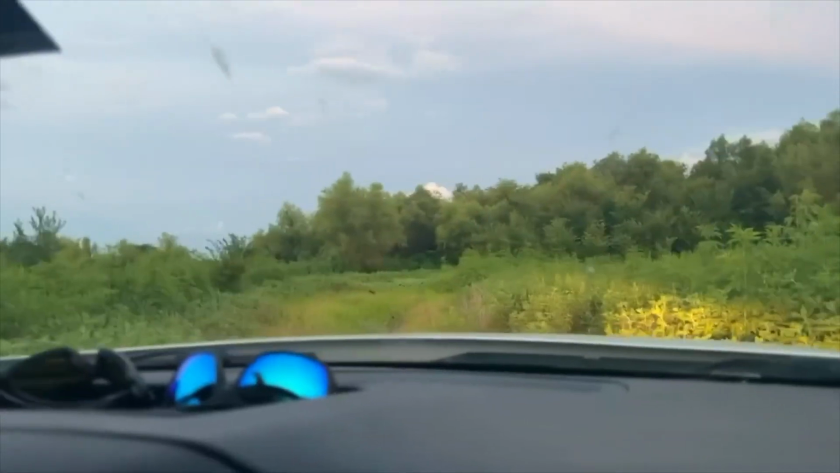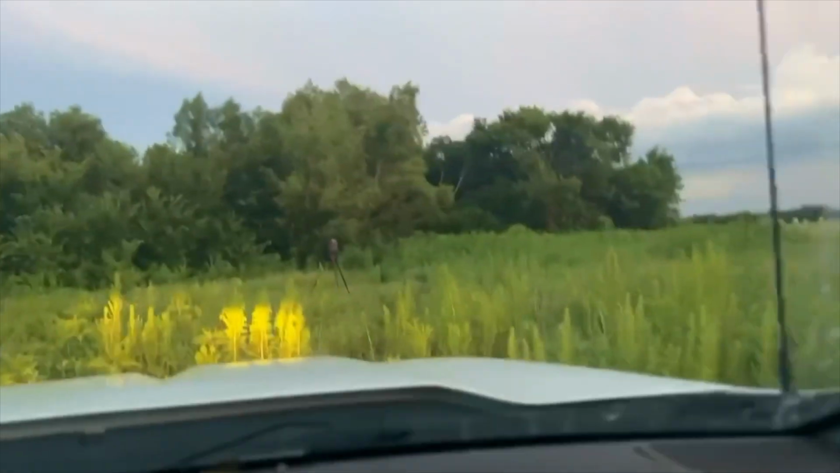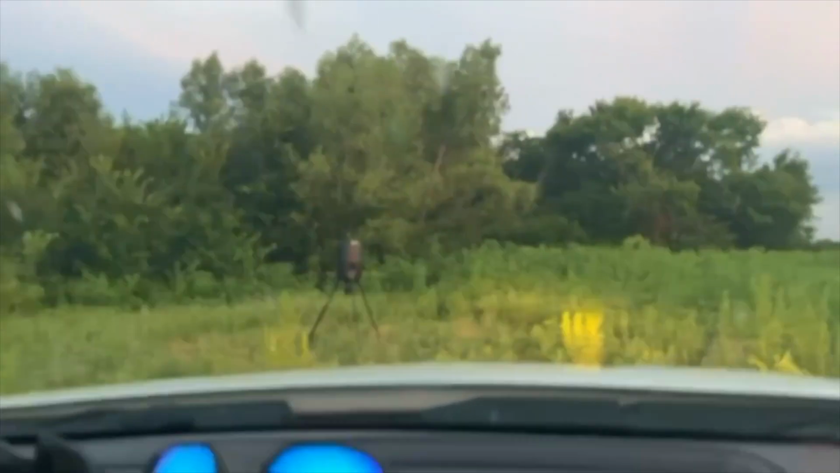Man, you got a little bit of rain and this stuff grew, you can't even get in here and see. Well, I guess if we get noticed on camera, we'll be able to sneak up on them and shoot on them, but we did come in here with the weed eater and did a little bit of trimming.